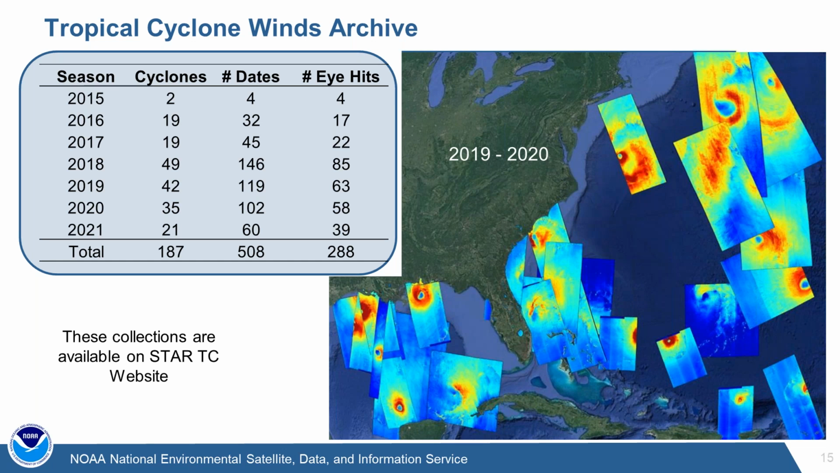So this is our archive that we have available, roughly broken down by year. And so you can see we've collected data on over 180 storms, 187 storms on roughly 500 dates with about 288 eye hits. And so there's a large data repository to be mined by researchers. We do it ourselves for the product development. And all of these collections and the NetCDF files associated with them are available on our website.